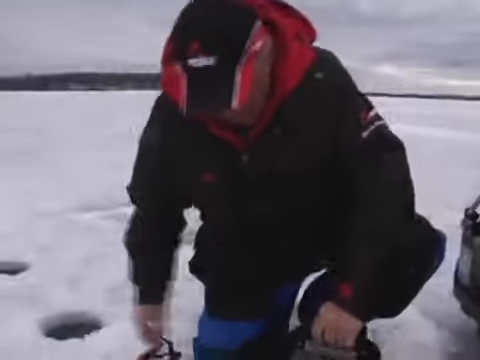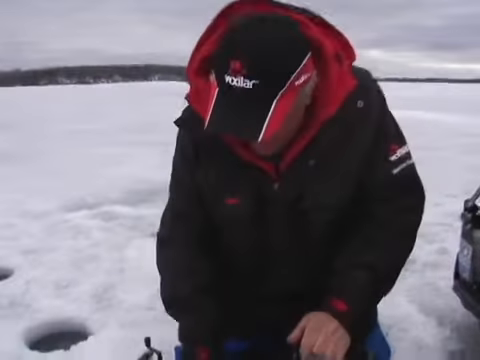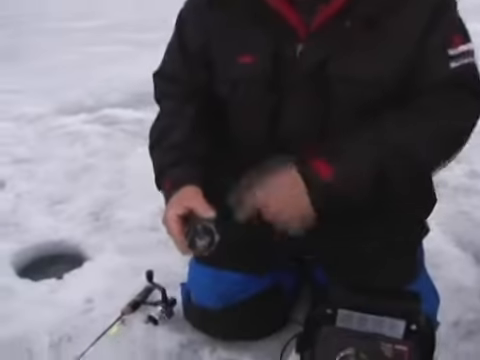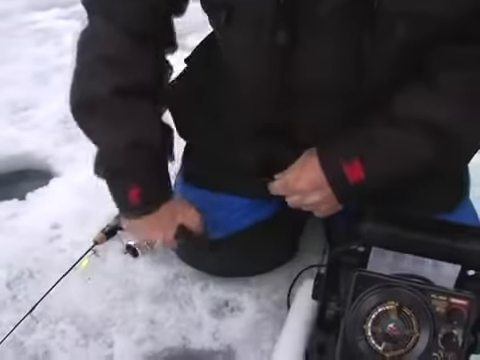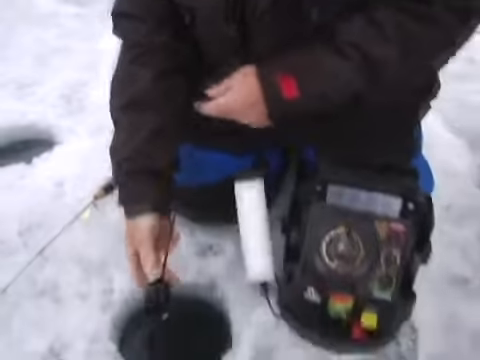Well, we're out here doing a little perch fishing, moving around from hole to hole here. So we're going to set it up here first. We're going to wet the transducer. You can see it's got a lot of ice on it here. I'm just going to rub it on my pant leg so that it's nice and clean when I put it down